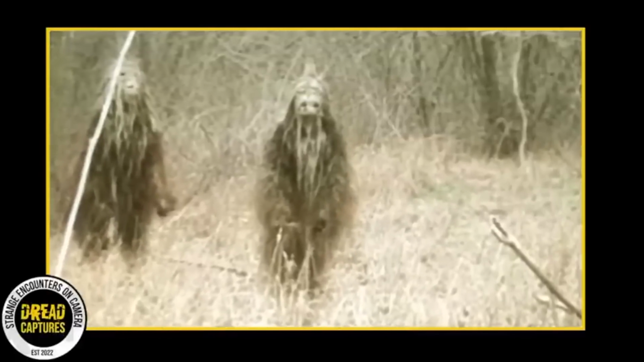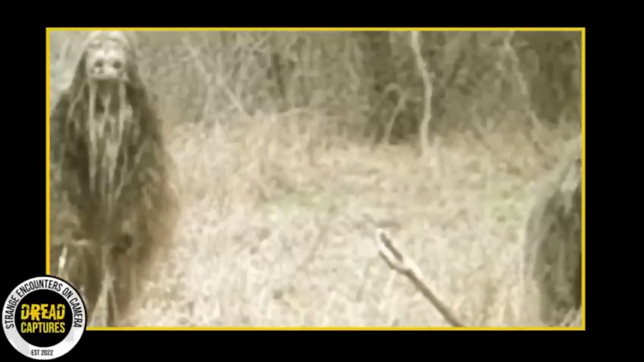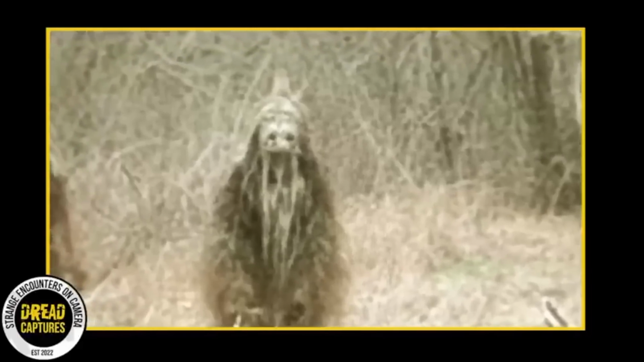Or could we be looking at costumes from a pagan ritual? Or perhaps they are shamans dressed to invoke the spirit of the forest? But what if they aren't actually even human? Could these be guardians or spirits that inhabit the forest? And if they are, what are they doing exposing their existence to someone with a camera?